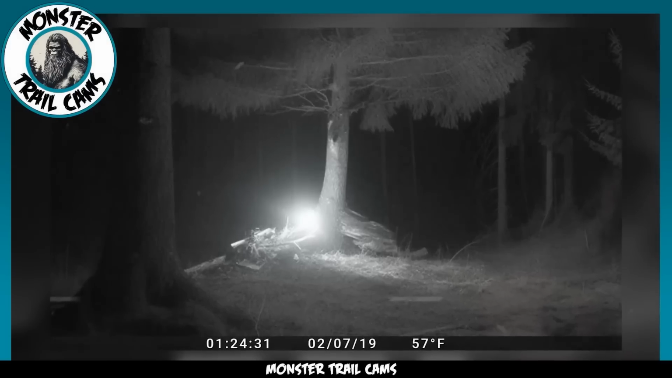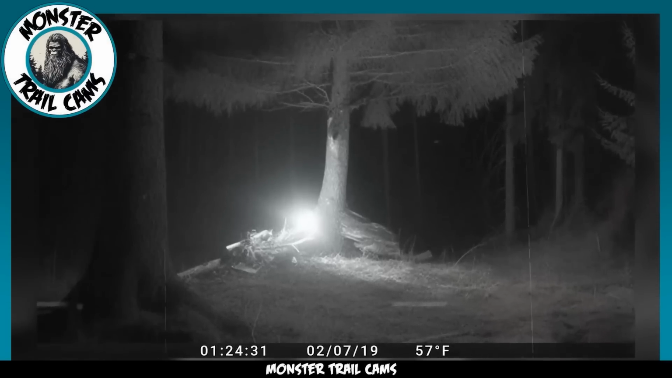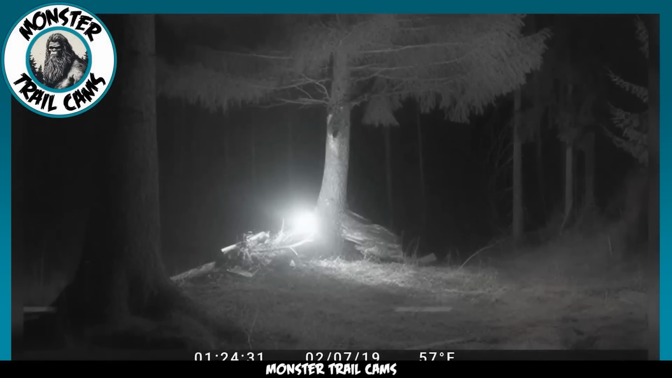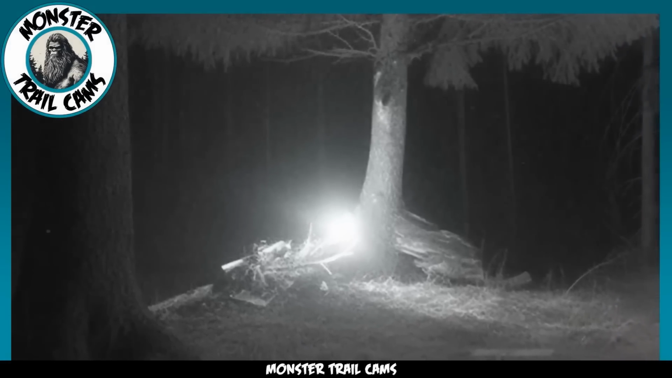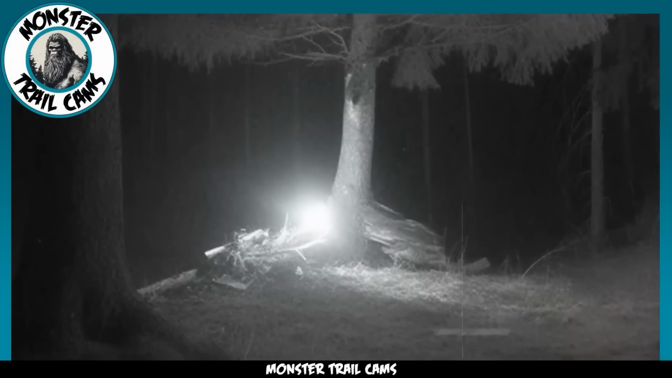Next, we have a still image captured by a trail cam of a mysterious light near the base of a lone tree in the forest. As most of you know, trail cams like this one use motion detectors. Something has to set the motion detector off for the camera to snap a photo. So what's going on here? What is the strange light? And how did it manage to set off the motion detector?